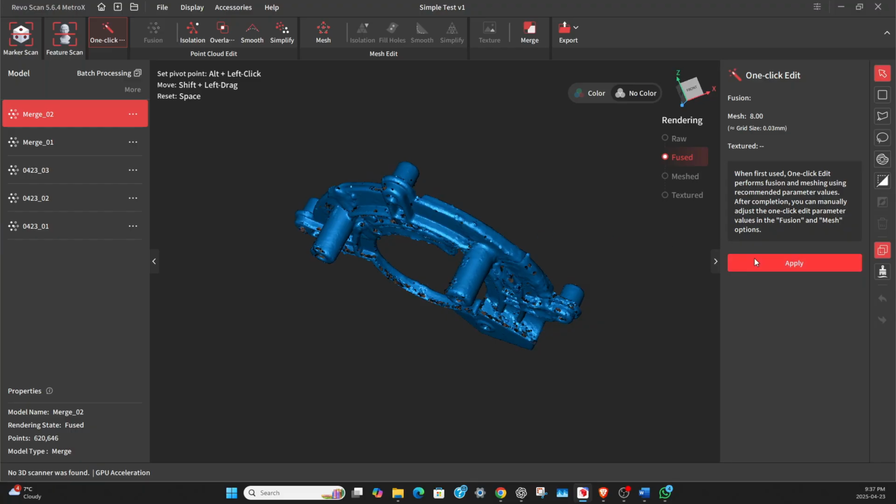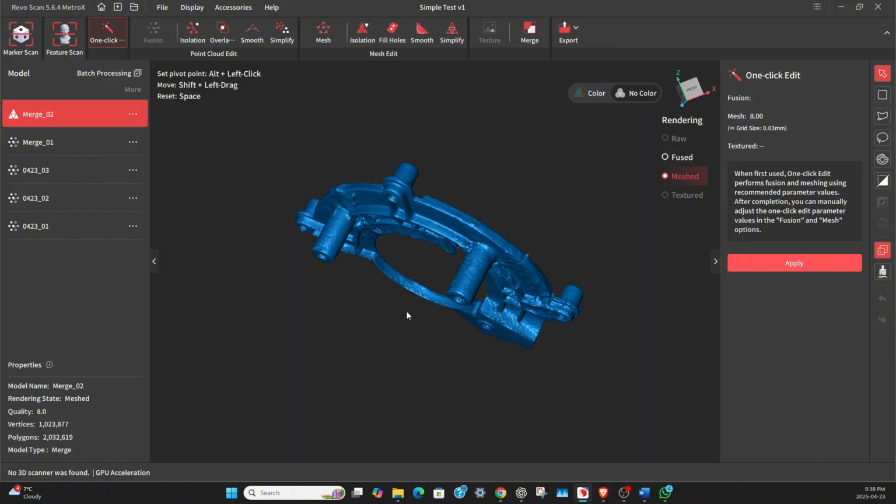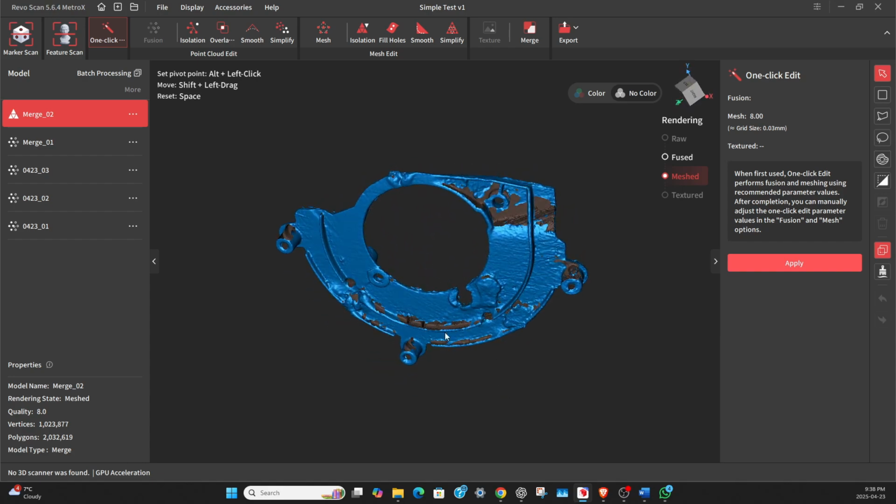So we'll go in and apply the mesh tool to it. And you can see it says it's going to take 6 minutes, but it's going to go really fast with a good computer. It is now a merged mesh. It already looks better. You can see there's some holes in it here. We could fix it up later.